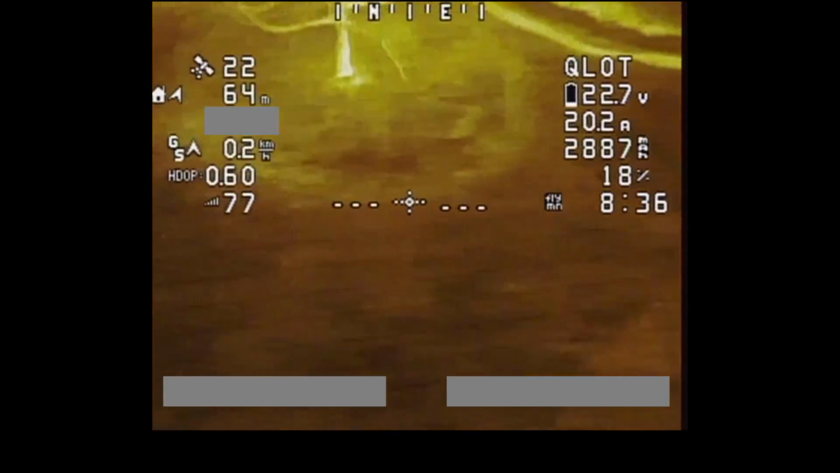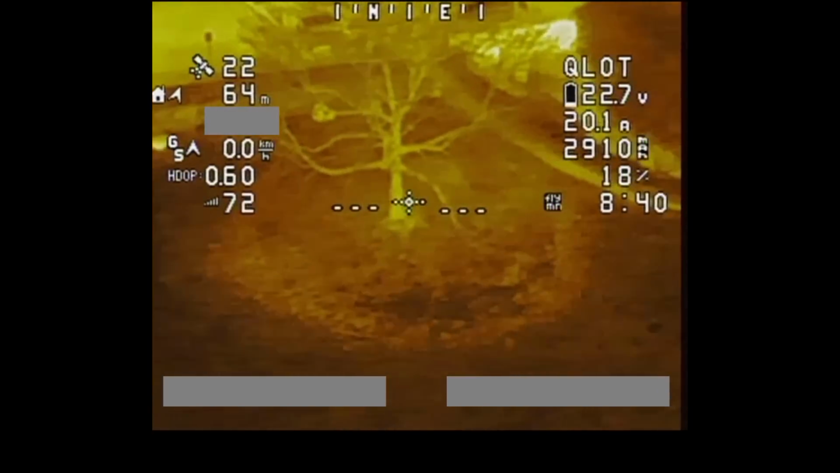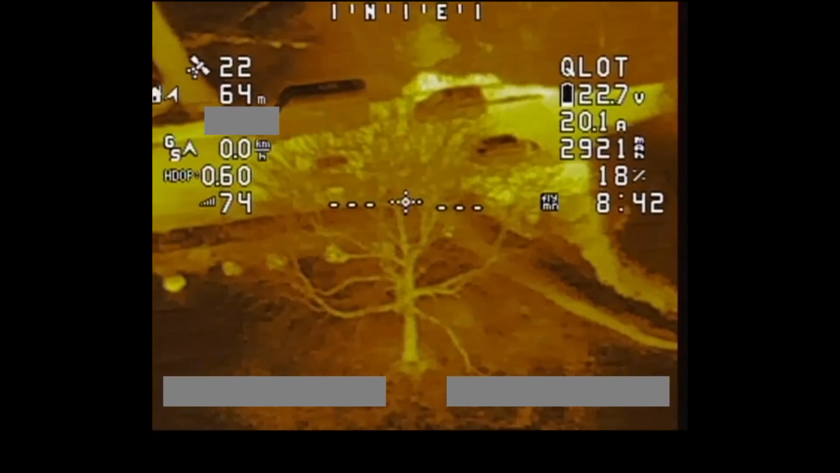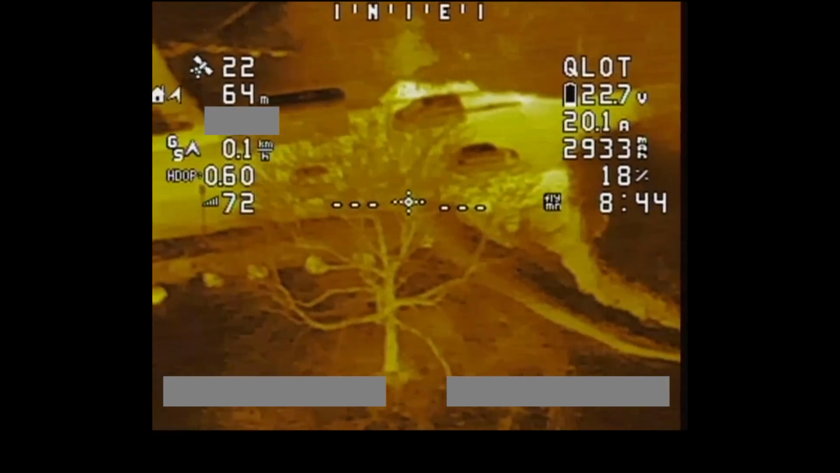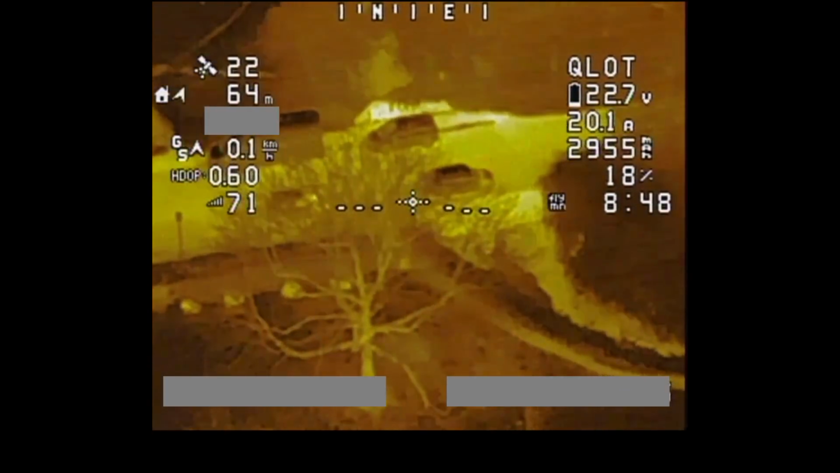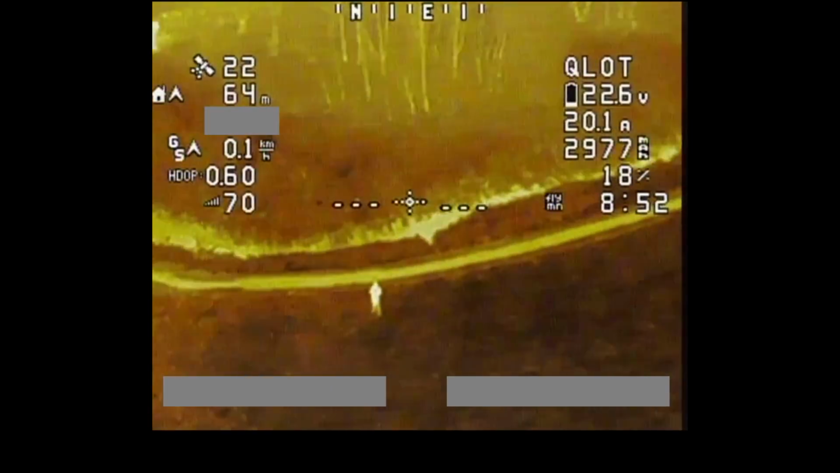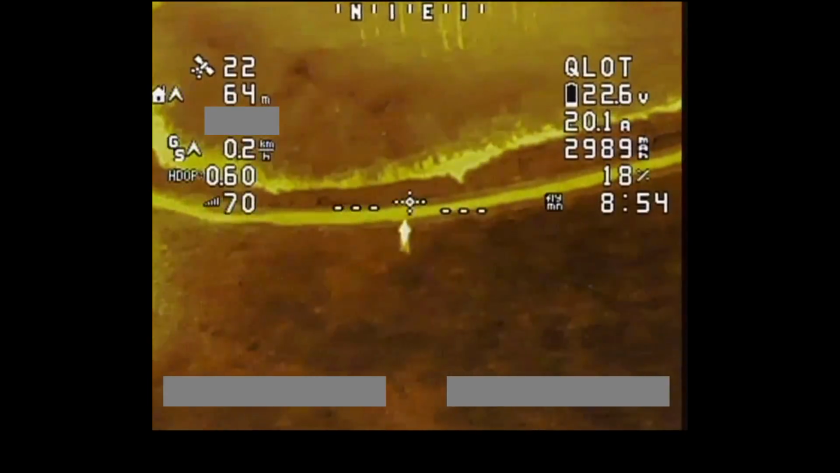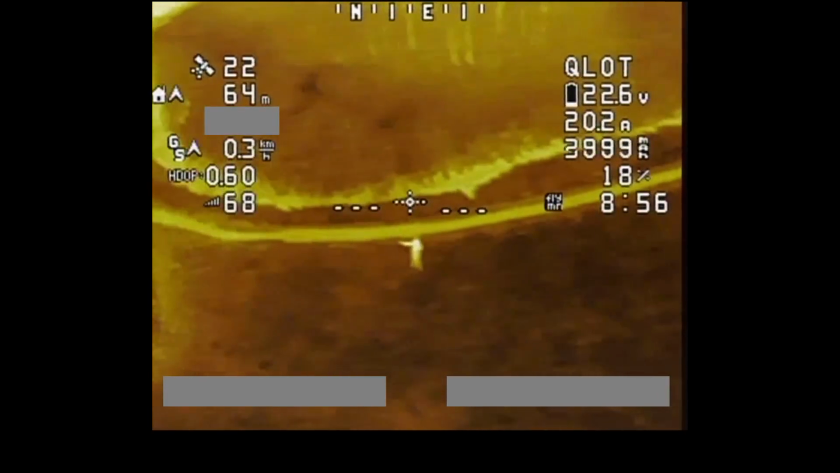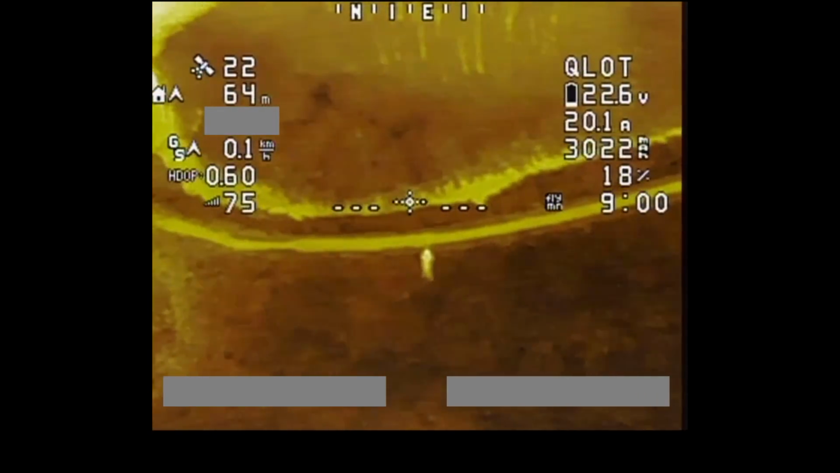Yeah, this mode's actually quite good. Isn't it crazy how warm trees are? I had someone explain to me after seeing my other videos, apparently the reason why trees are warm is because obviously they're sucking moisture out of the ground, and it's the moisture that's warm. But yeah, that actually works quite well. I mean, again, see me waving. With this mode, it's actually quite easy to make out a person against a dark field.